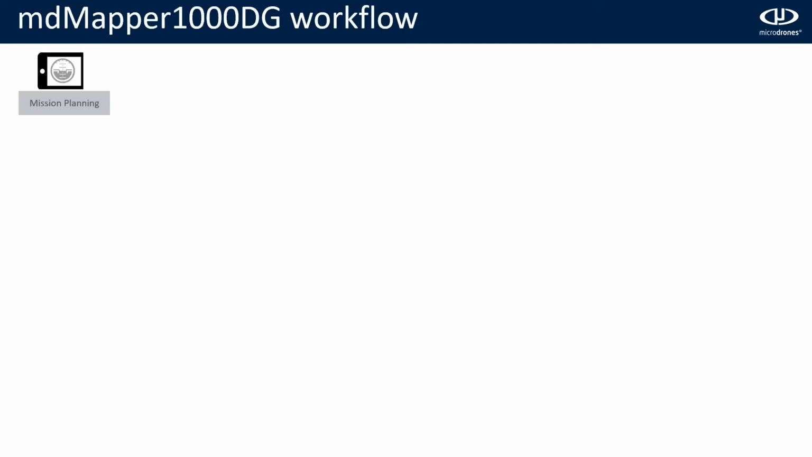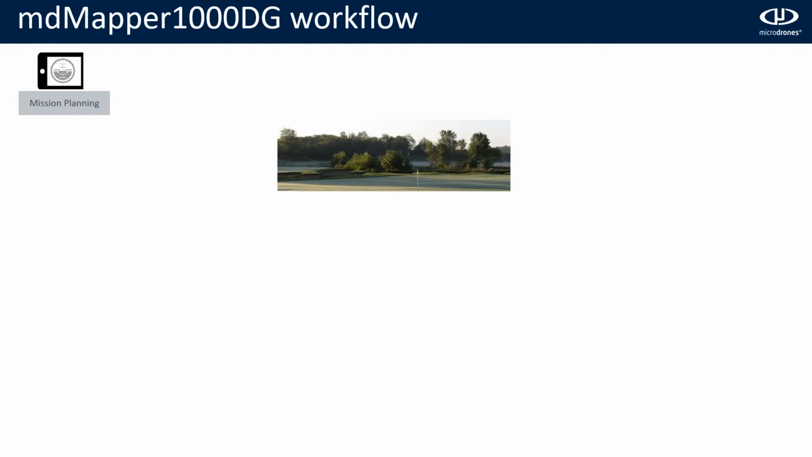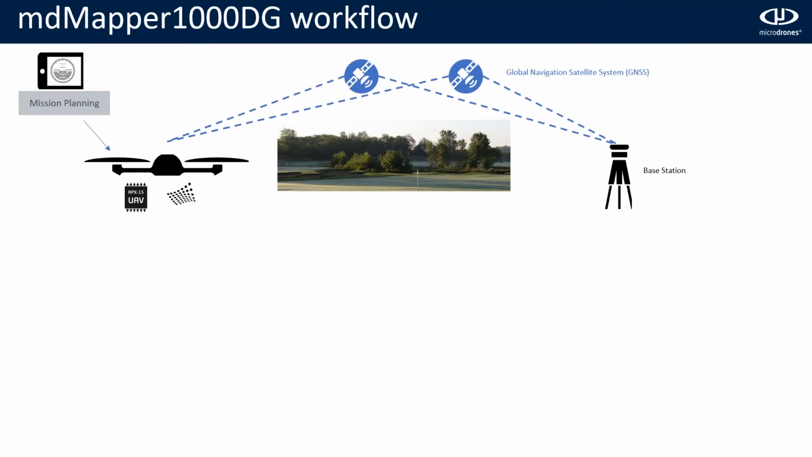Now, let's see the full workflow of this payload. As I mentioned, first, we will do the mission planning. Next one, after we have the plan, we will go to the field and check that we can fly. We will assemble our drone, and we will set up our base station, and later we will do the data collection. The next part is when the drone lands.